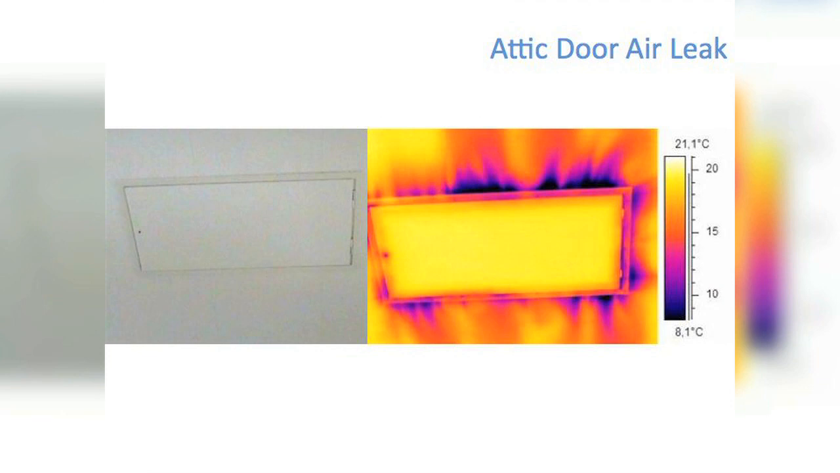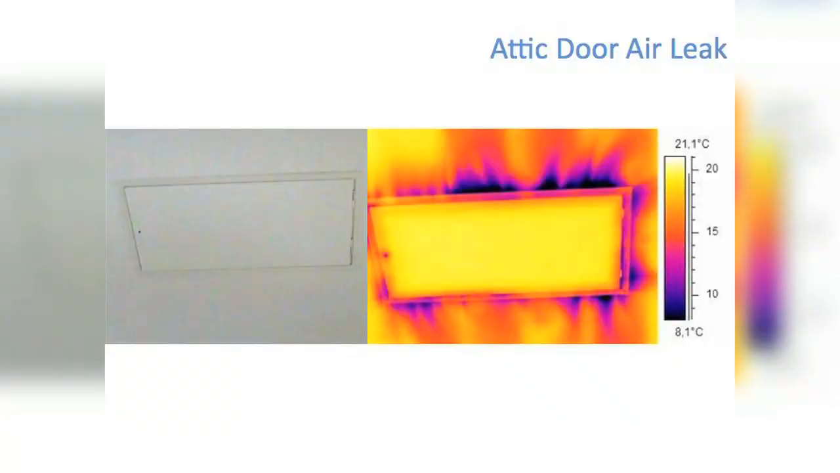So this is actually taken, you can see what looks like streaks of cool areas. This is with a blower door hooked up. So you can't see the air flowing, but you can see where the air has flowed against the surface. This is residential, like in an attic, a pretty common area for losing heat in the winter months. So those can get sealed up pretty quickly and pretty easily. The same concept will apply around windows, around doors in a commercial building.